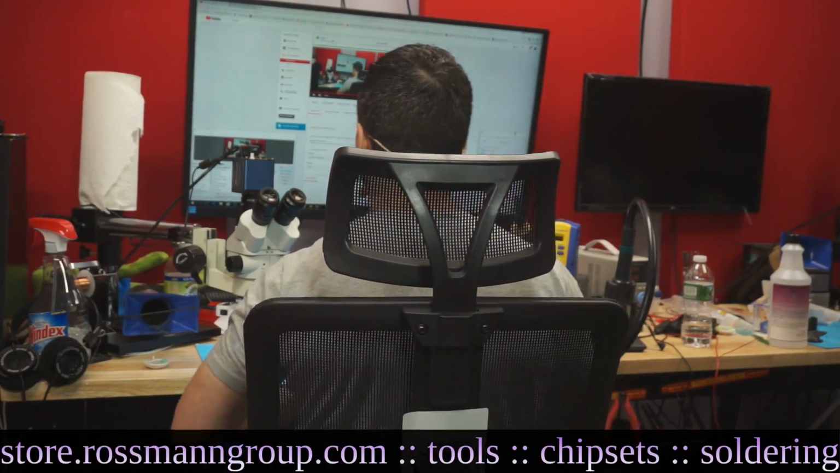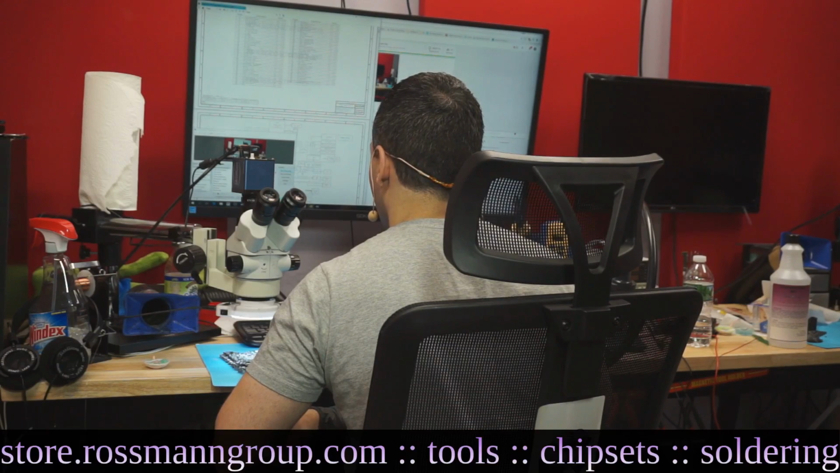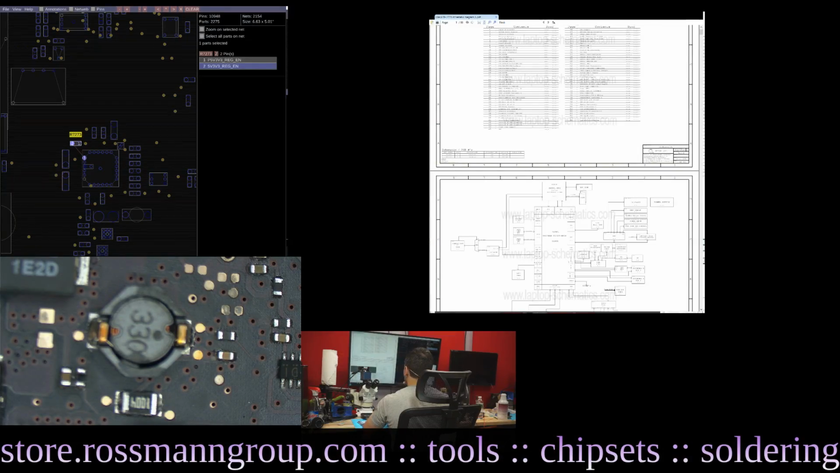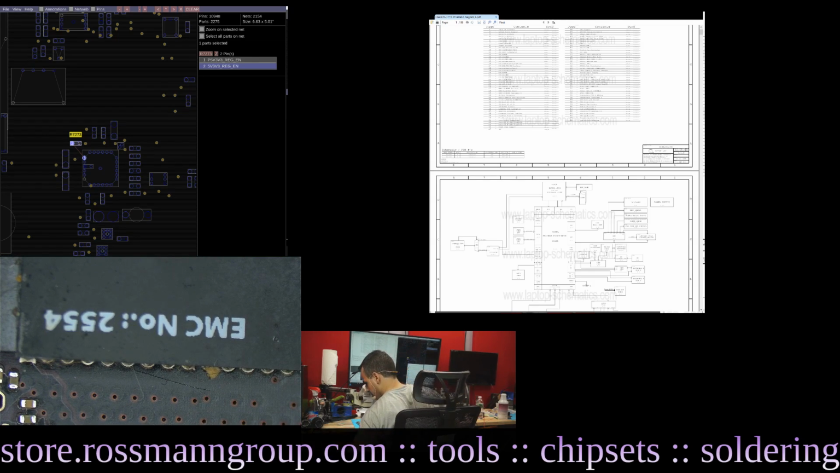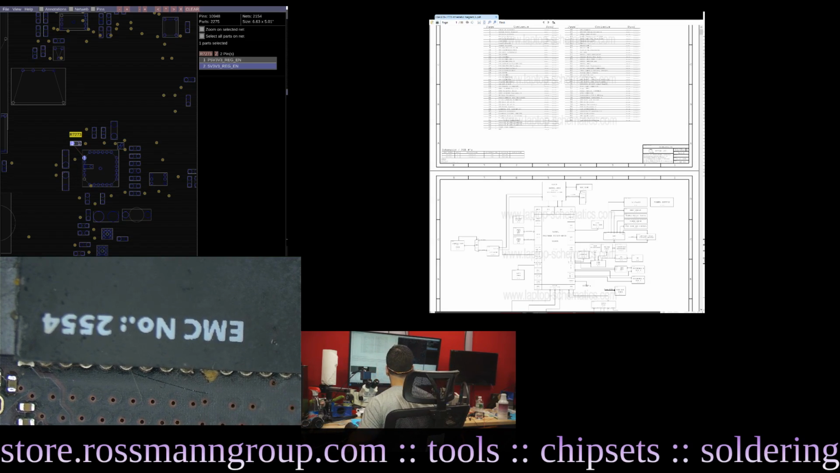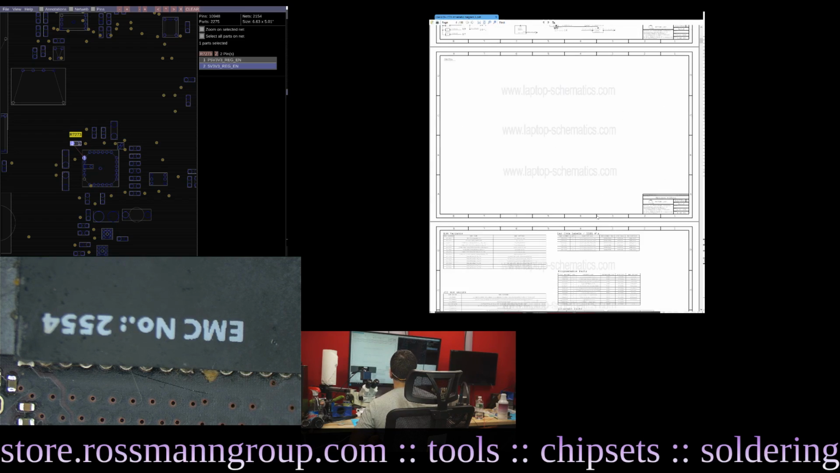I like Christmas music. All right, so this is the 820-3115. So let's get started on our board view and schematic over here. So our board looks fairly clean. So we're going to plug this thing in and get started. Turn on my power supply here. And it looks like it's drawing 0.02 amps at 18.5 volts, which is dead. So we're going to go to the page that's got the power rails, and we're going to go from there.